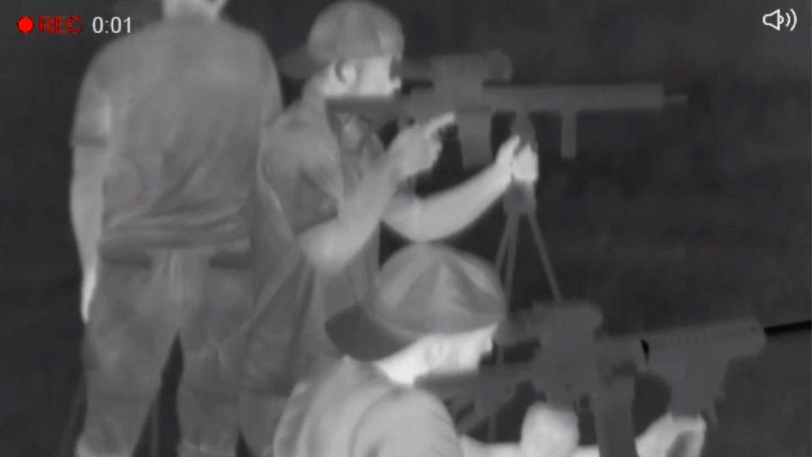So the reason why I like the Pulsar XP38 over all the other Helions, and I've used all of them, is obviously the 640 resolution core. It is a beautiful image. The XQ models, which are the 384 core, are very good as well.